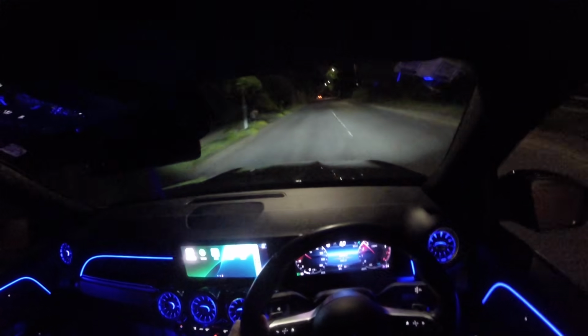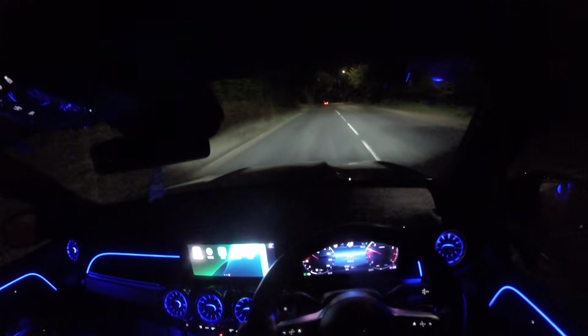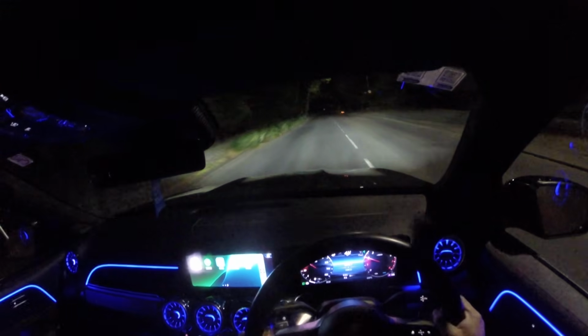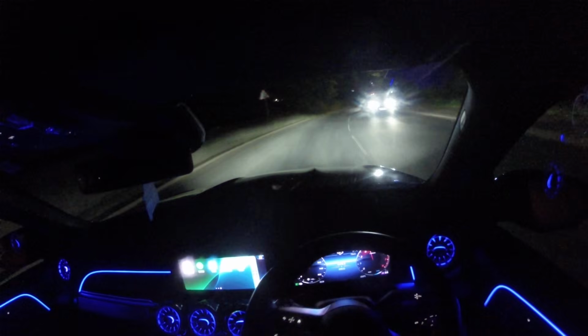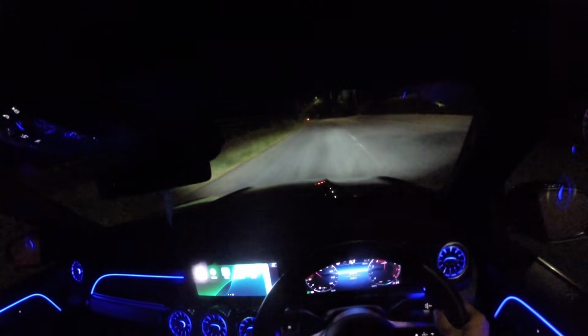The turbos, it sounds sick. Bloody hell, the turbos sound sick, guys. Bloody hell, man, it actually sounds mental, the turbos. It makes so much noise in this individual mode that I put on. Oi, oi, oi. Okay.